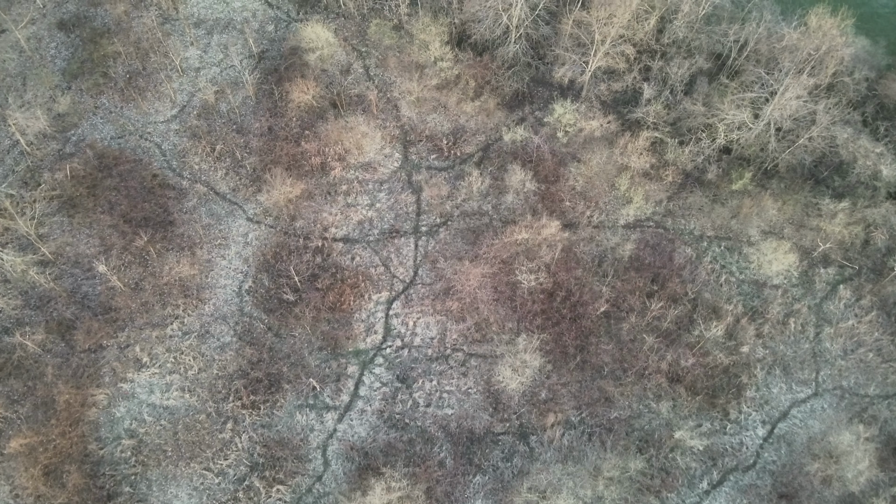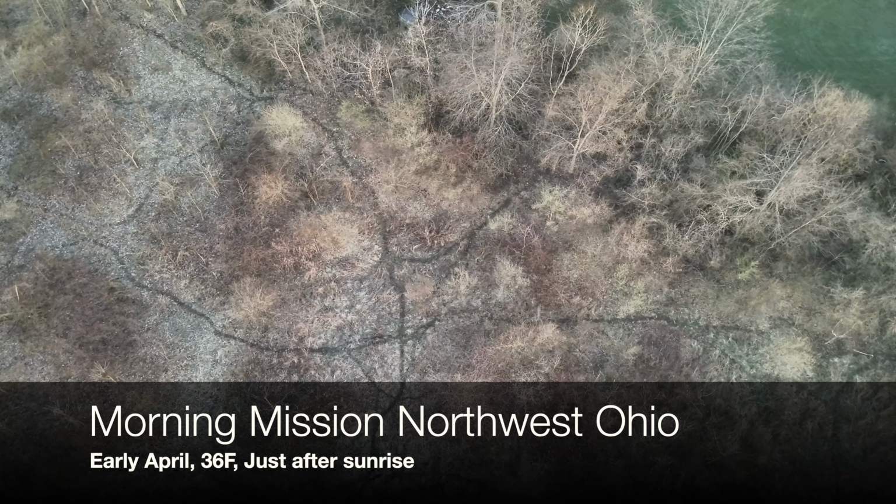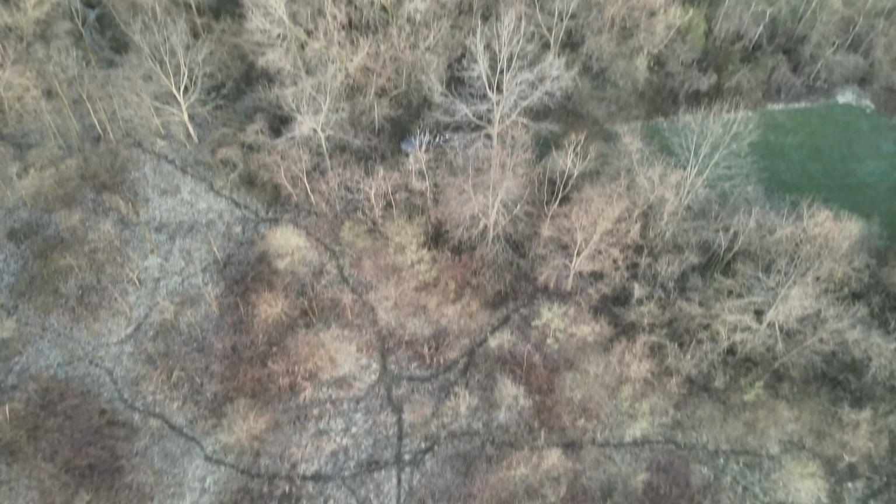This is kind of a contrast mission. I do a morning flight just after sunrise with temperatures at 36 degrees, and then I do an evening flight just after sunset in the same area. Found some interesting things that I thought I'd share.